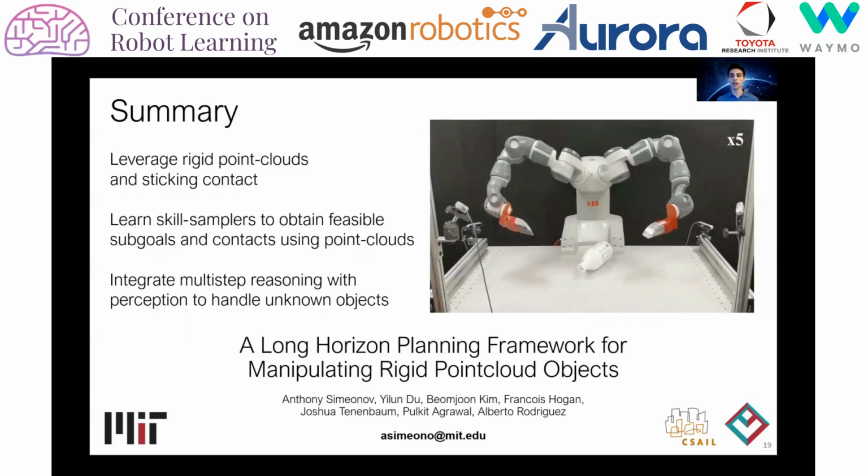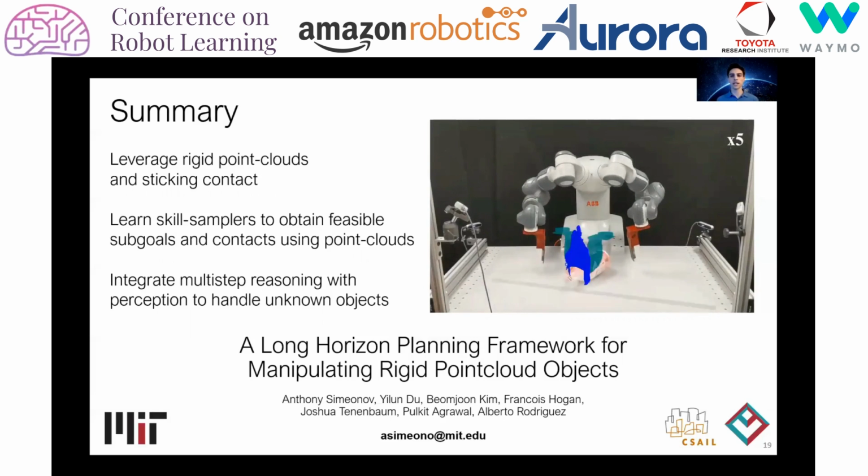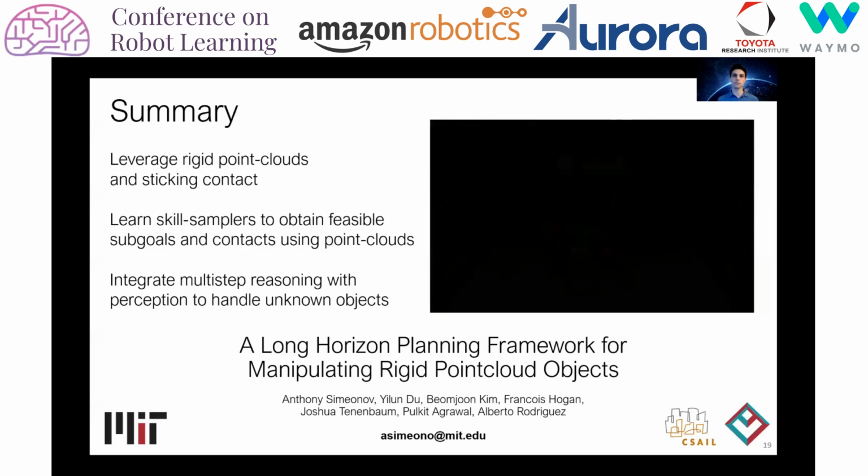So overall, by leveraging our assumptions of rigid objects and sticking contact, and learning to sample feasible subgoals and contacts directly using point clouds, our framework combines the best of hierarchical planning with learning-based approaches to manipulation. On one hand, we generalize planning methods to operate directly with a perceptual object representation, while on the other hand, we're able to plan over long horizons, which remains challenging for end-to-end learning-based systems.